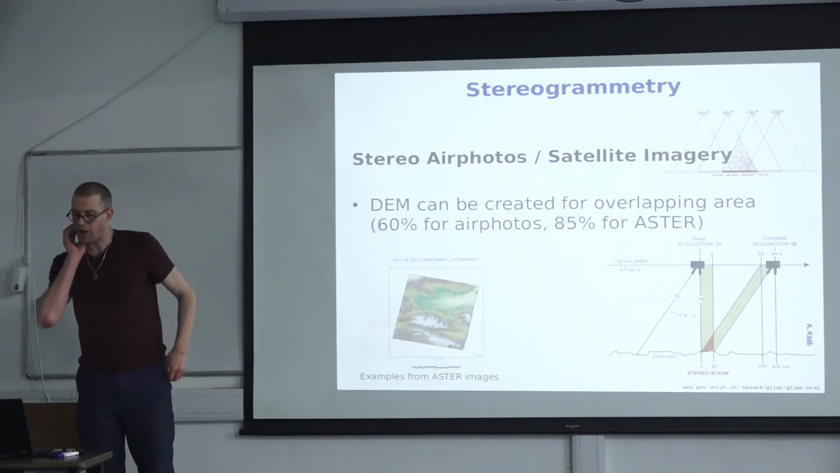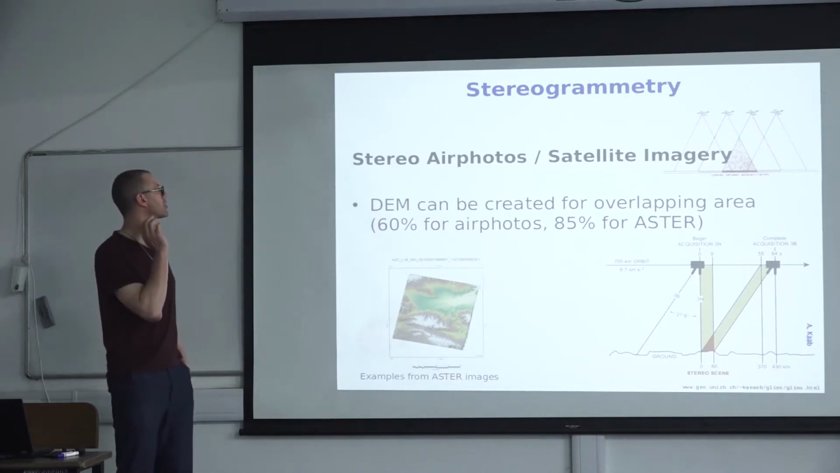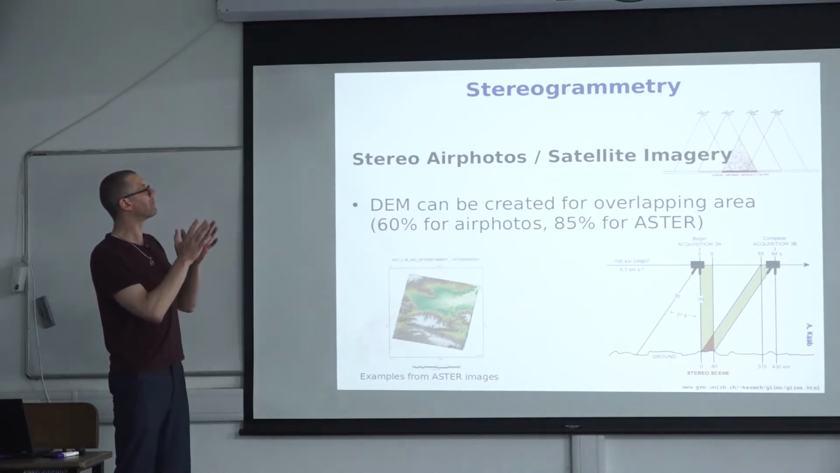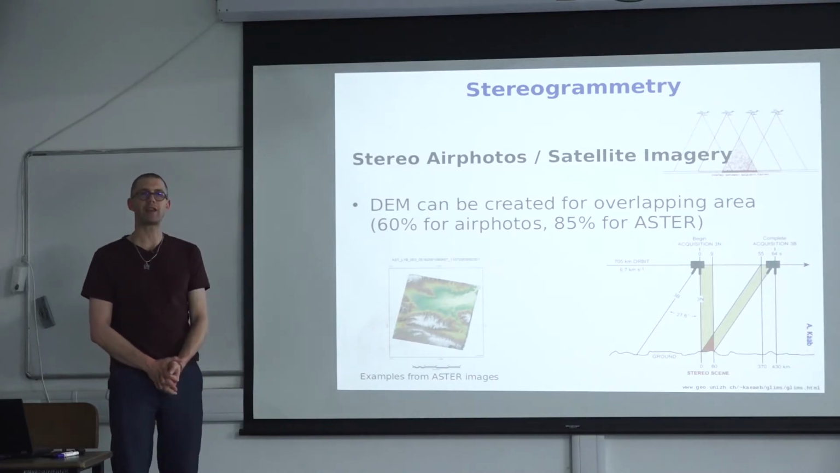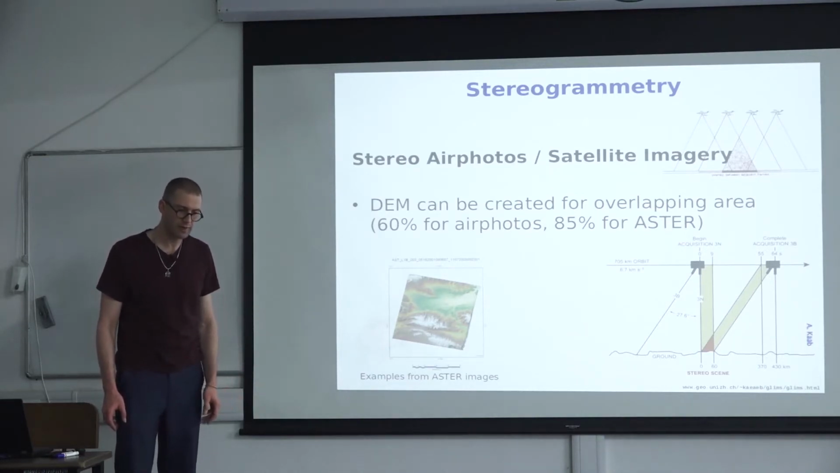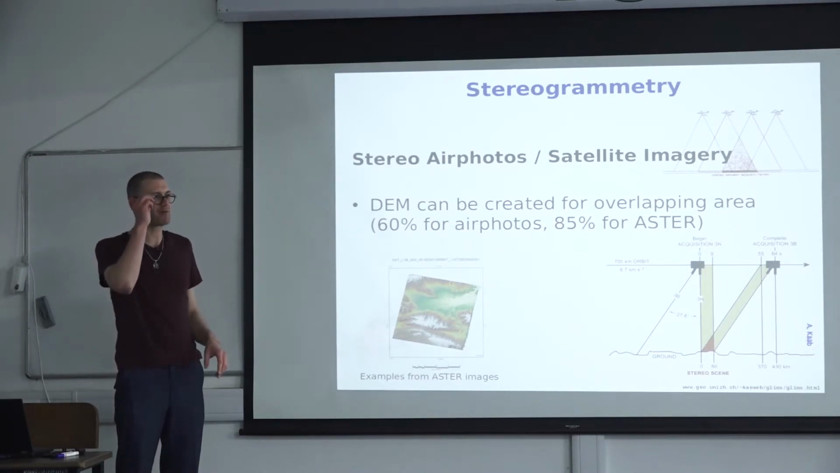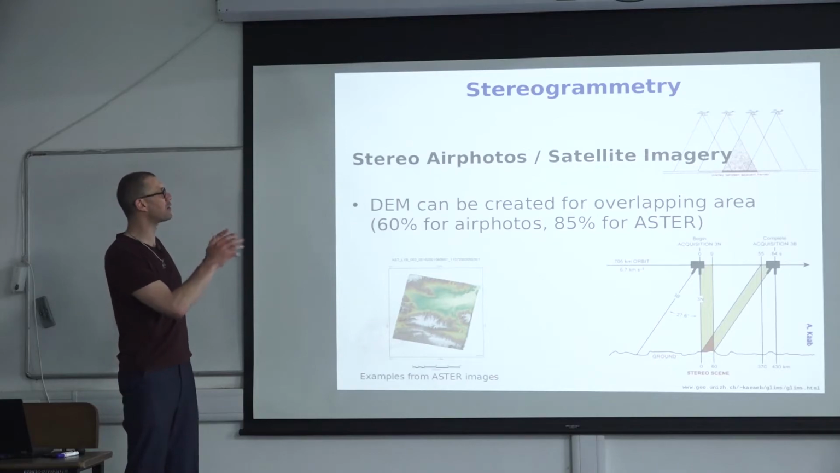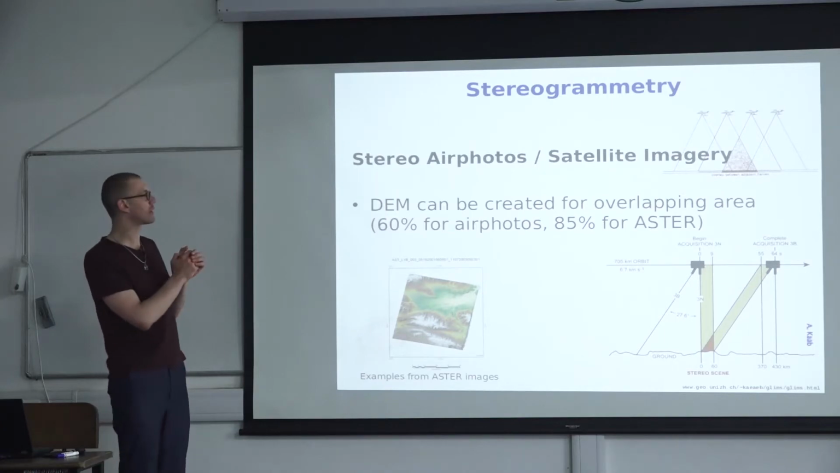I wanted to briefly talk about some examples of stereogrammetry using satellite imagery. In India, I have not been successful yet obtaining stereo air photos. So I have not been able to generate a DEM from stereo air photos. In Argentina and in the Central Andes, we have been able to do that. Not in India, just because I couldn't get a hold of the air photos. So it's more realistic to use satellite-based stereogrammetry. The principle is the same.